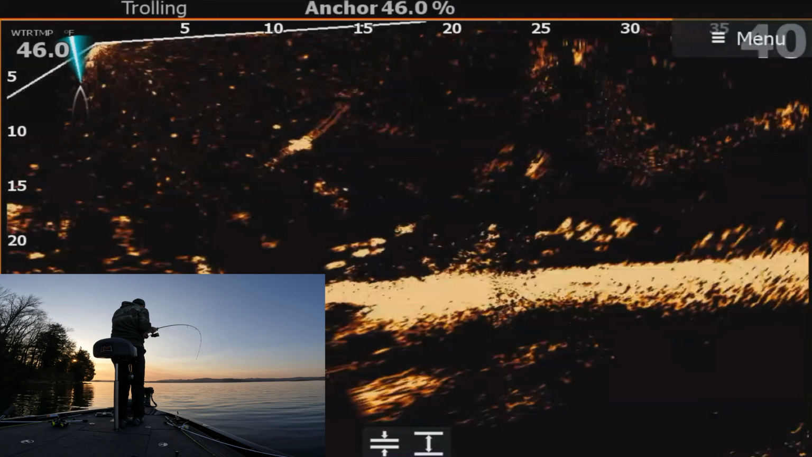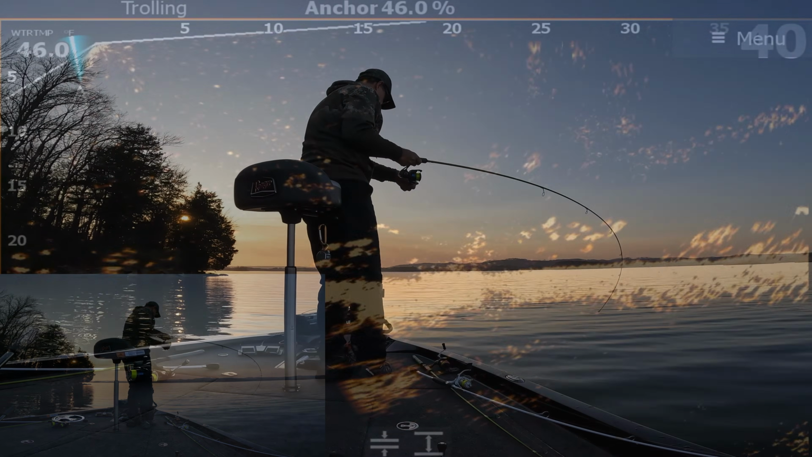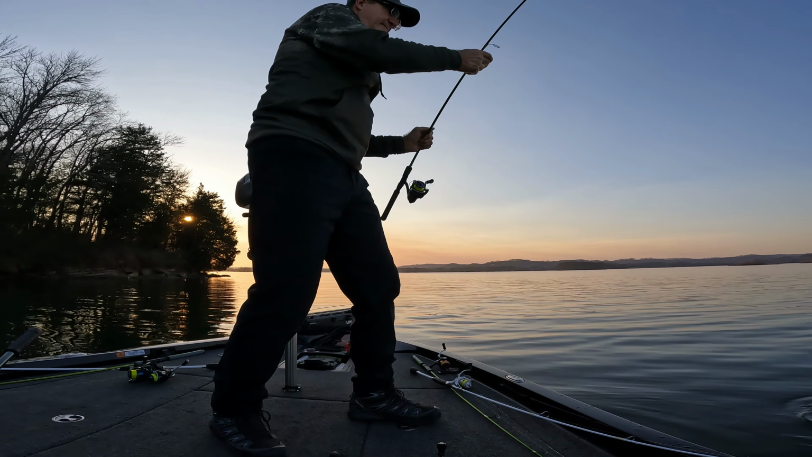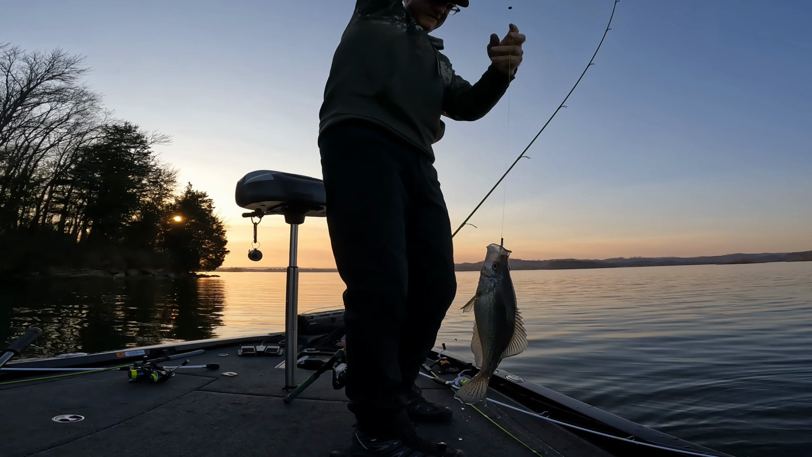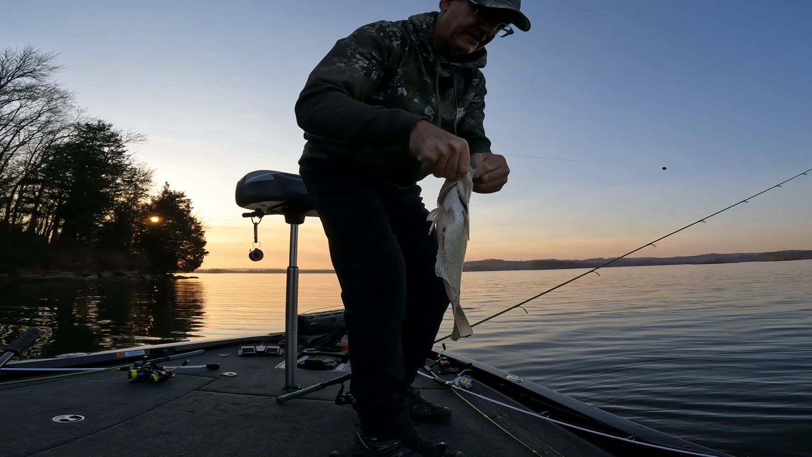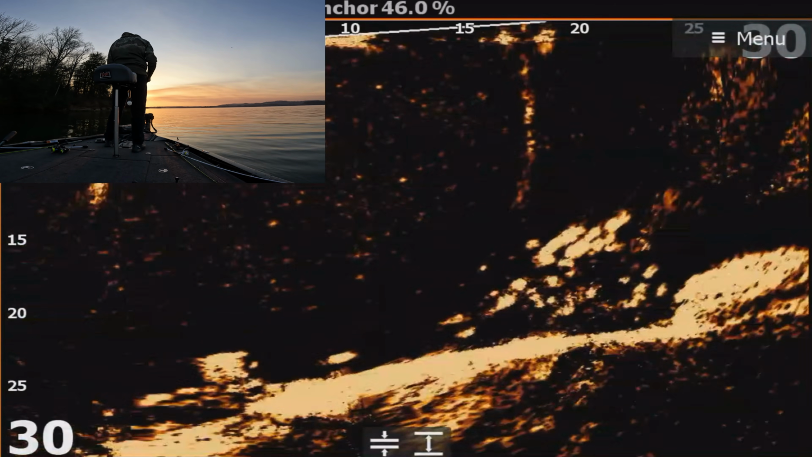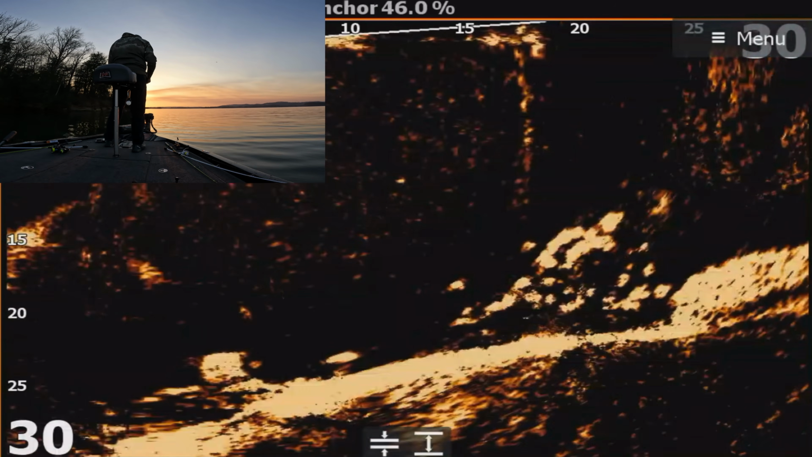Got that one. He feels bigger. Oh yeah. That's better. That's what we wanted. I knew we'd just have to move around to find the big ones. Couple of passers-by there. They look a little bigger. Can we get their attention?